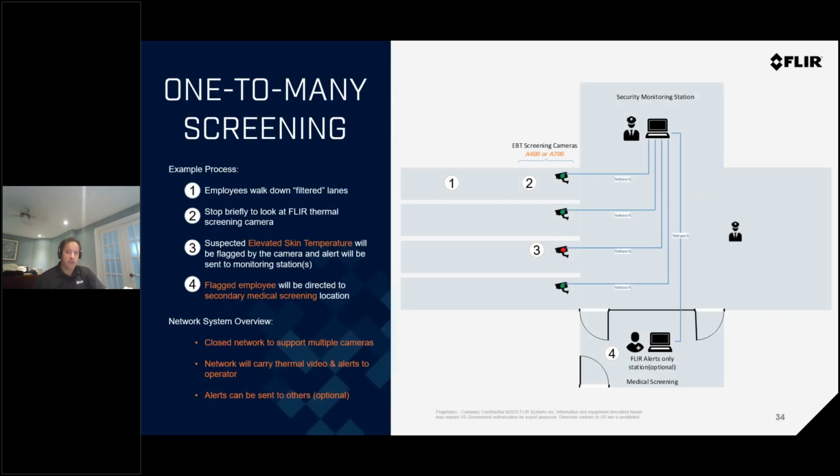For the one-to-many screening, the fixed cameras are all network operated, so they just connect with a Cat5 Ethernet cable to a guard station. So if you have any kind of a VMS or guard station that is looking at multiple monitors, they will work with your security system. They can be connected from remote distances, and the person can do everything remotely. You do not need to be next to the camera.